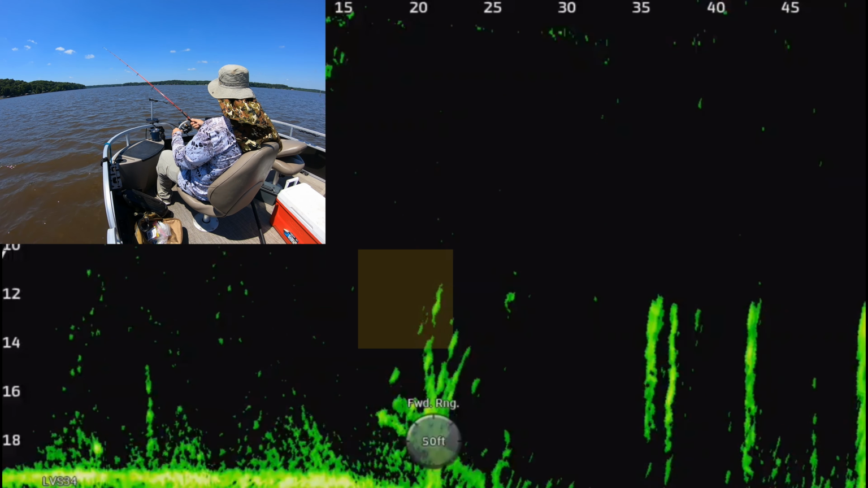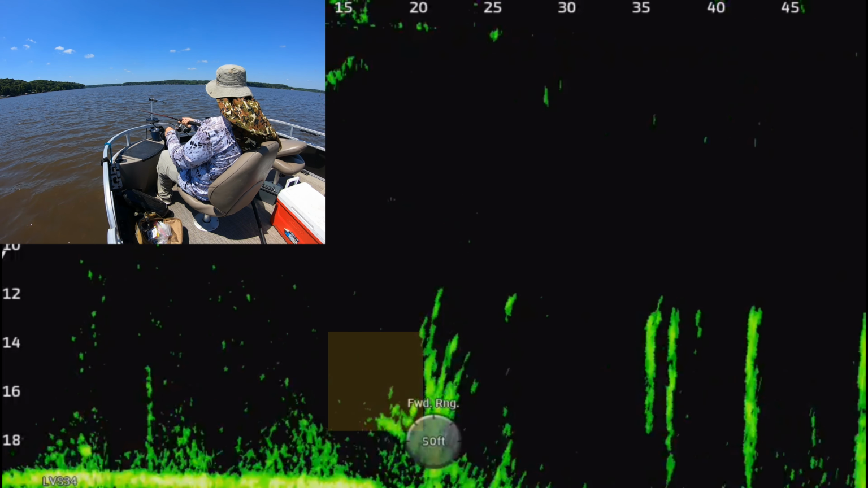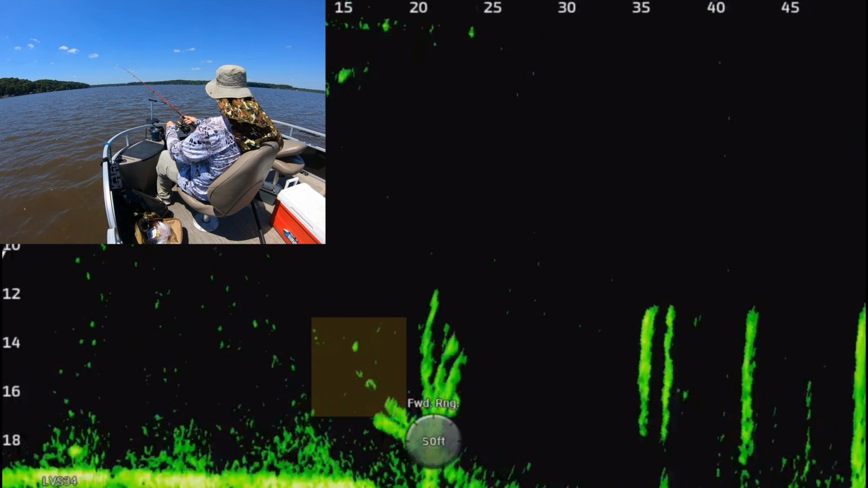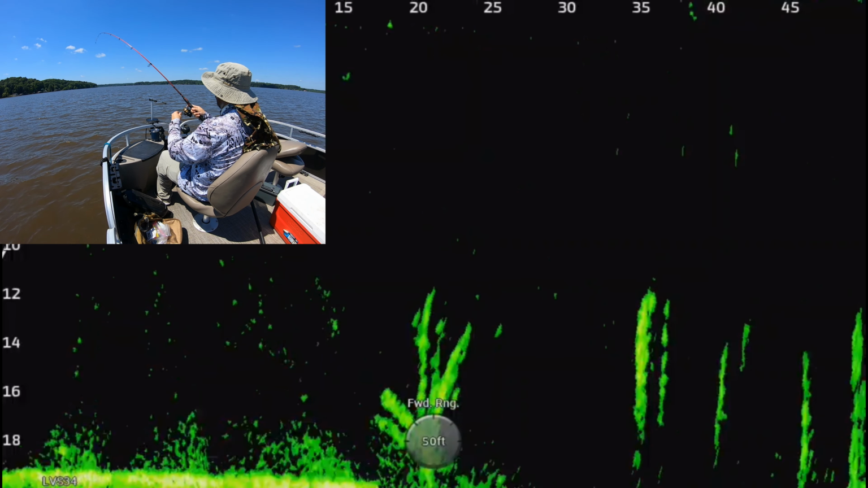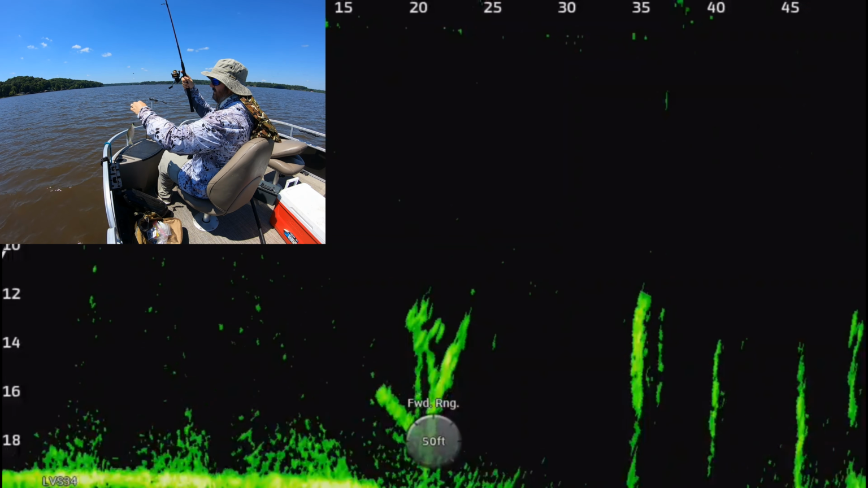This is where I caught that small one, and then I came back over to it trying to get that bigger fish, but I did not get the bigger fish. I kept catching little ones that would dart out of here, and that's what this is too. It's another small one.